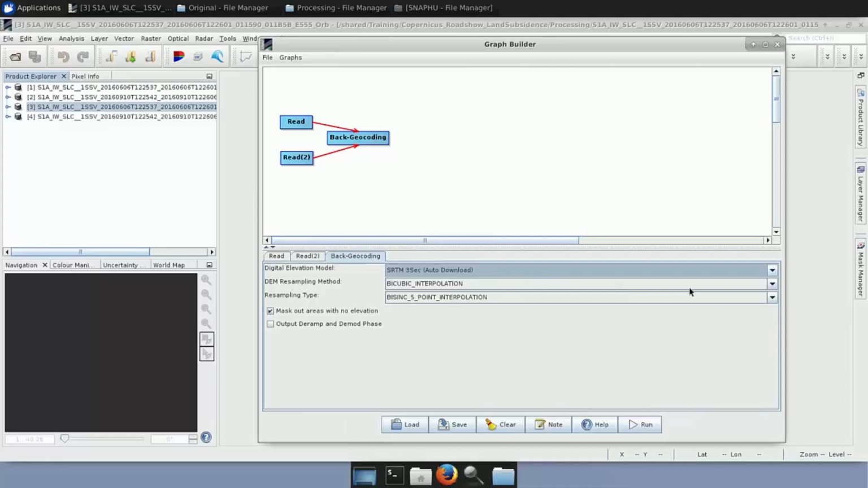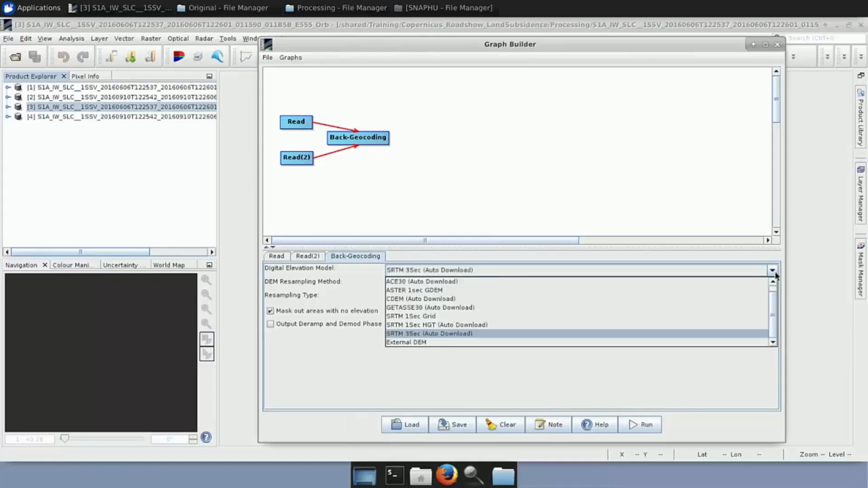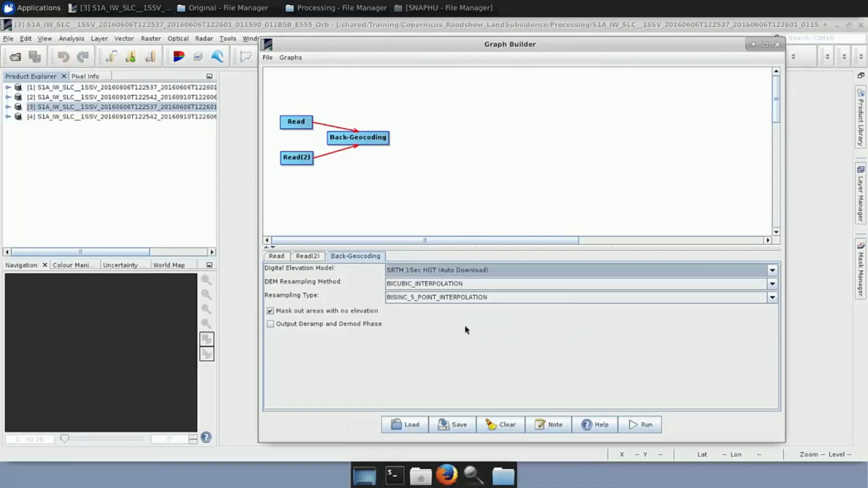And here in the tab you can select the digital elevation model you want, depending on the area you are in. SRTM has good coverage between -60 and +60 degrees. So here we want to use the SRTM 1 second. We can leave the rest of the parameters as they are by default. And in case you're working over an area where there is some water around, some sea, you have this option that says mask out areas with no elevation, so they are not included.